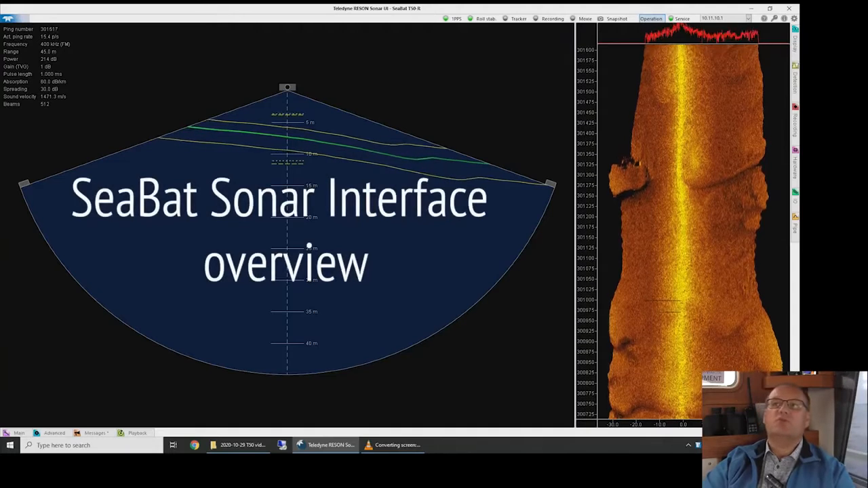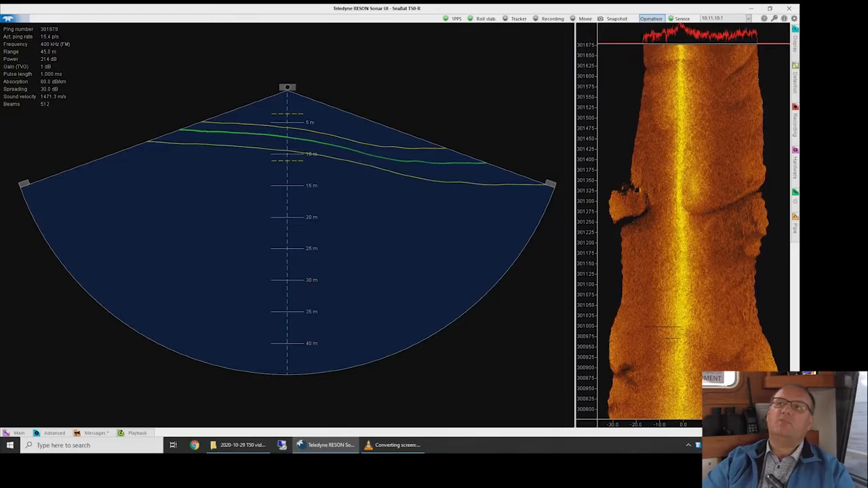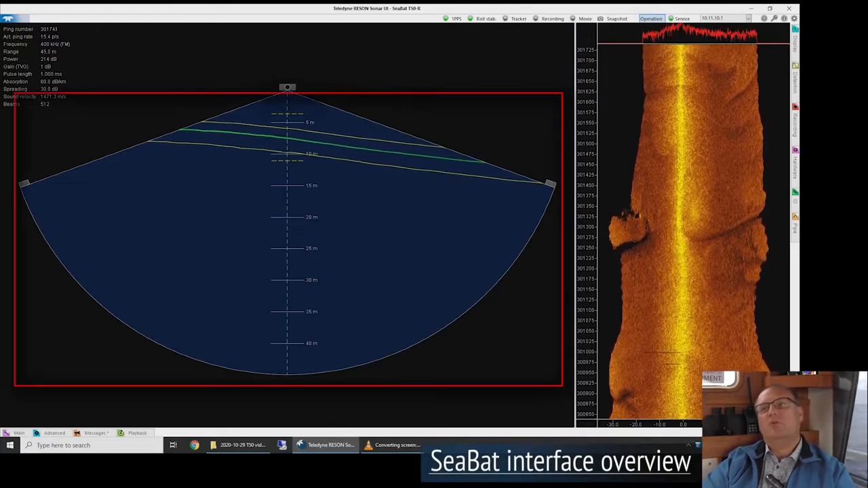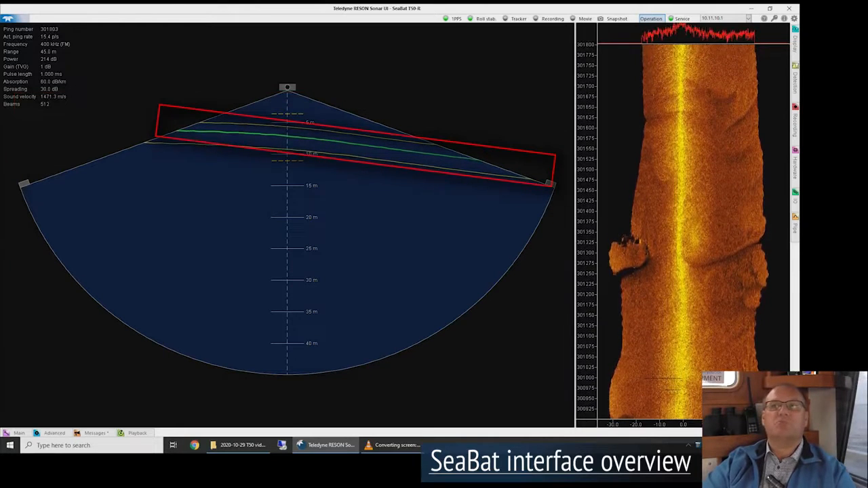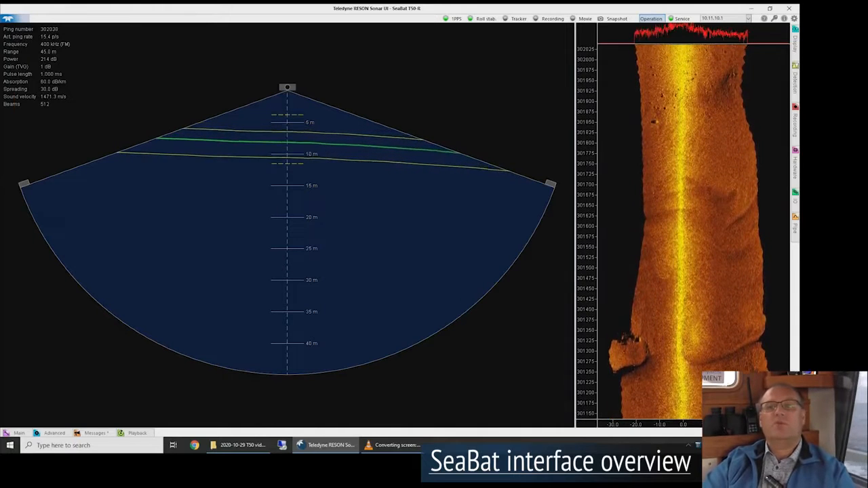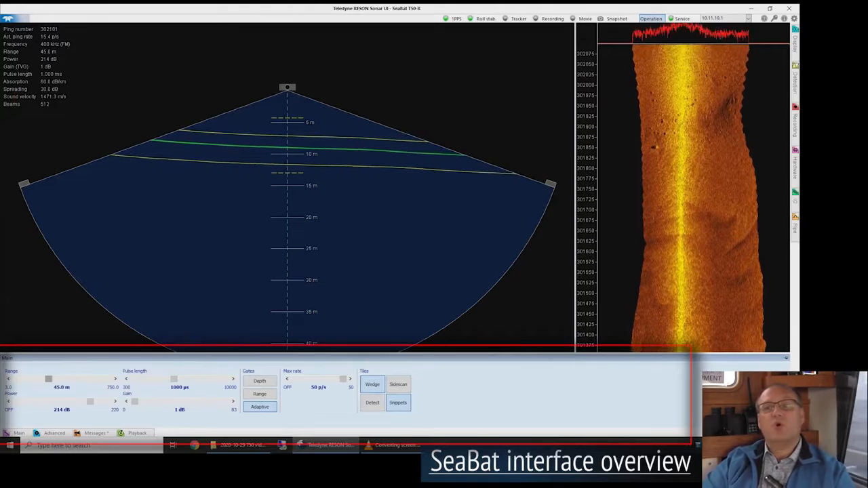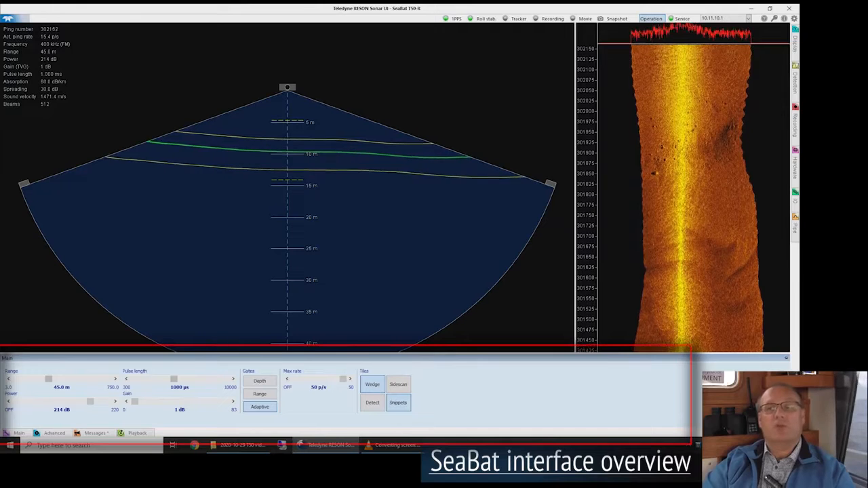Let me first introduce you to our SeaBat sonar user interface. In the main display here, we have the sonar at the top, wedge display below, and the SeaBat as a green line in about 7 meters of water right now. At the bottom, we have a couple of menus that expose all the various basic sonar settings to the operator.